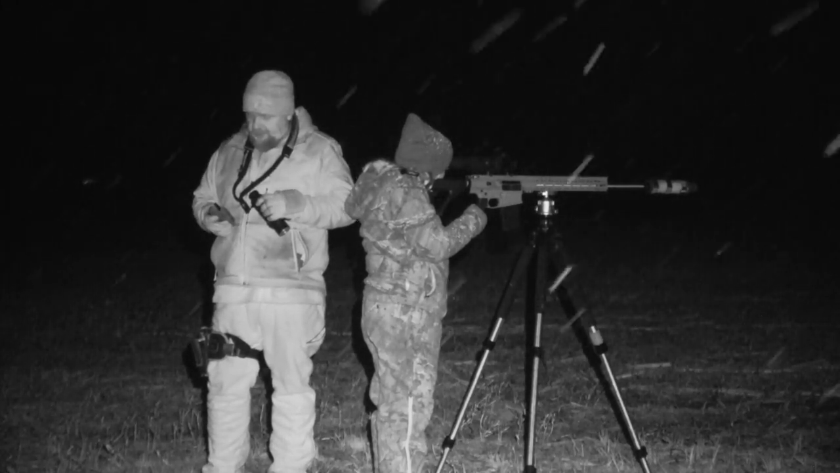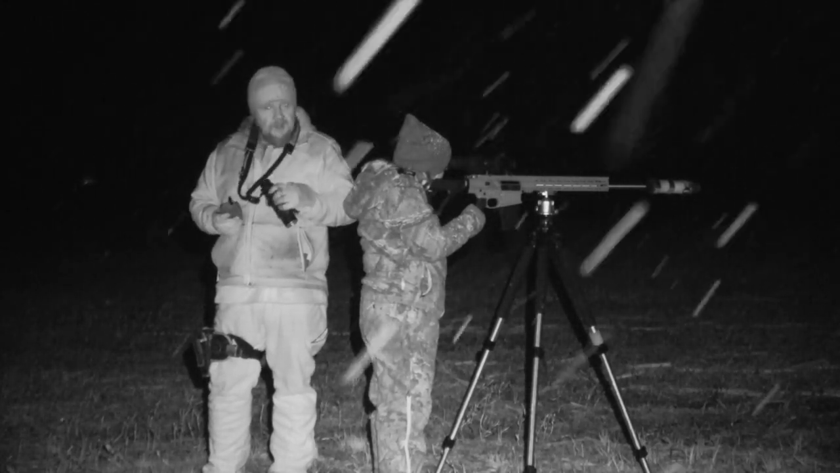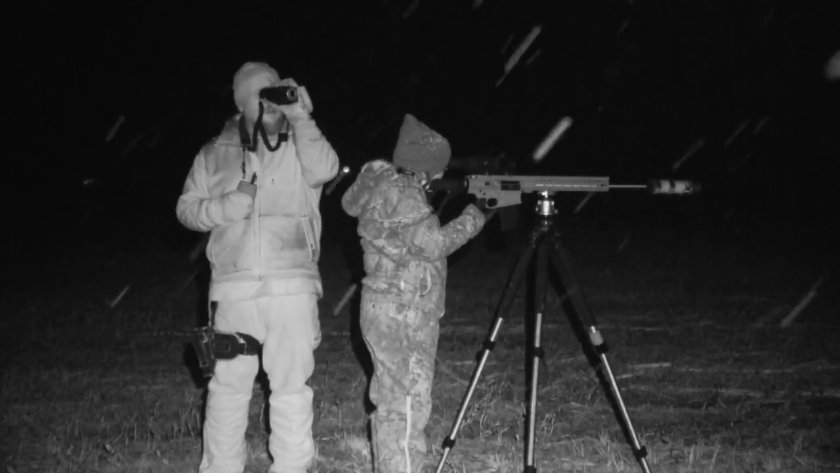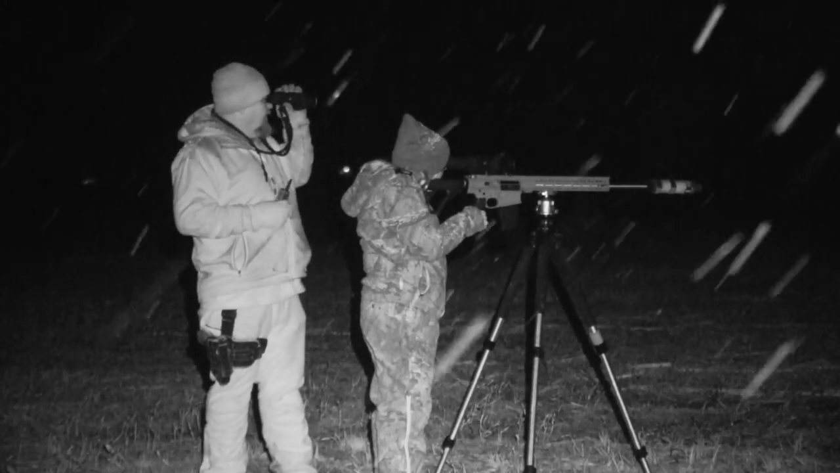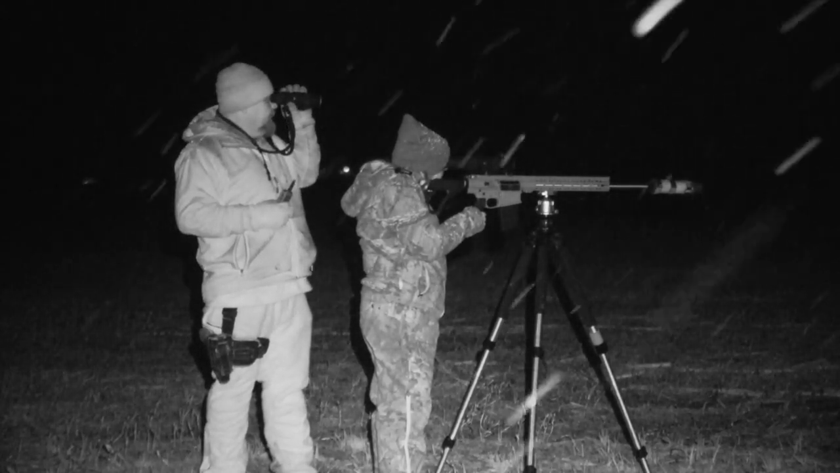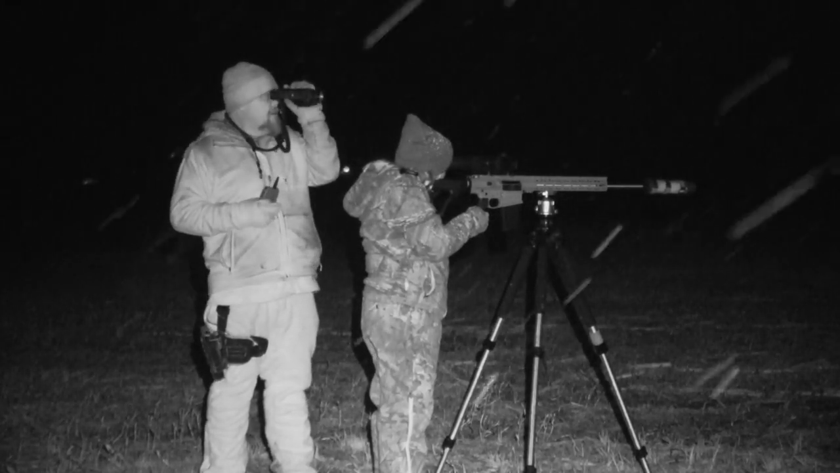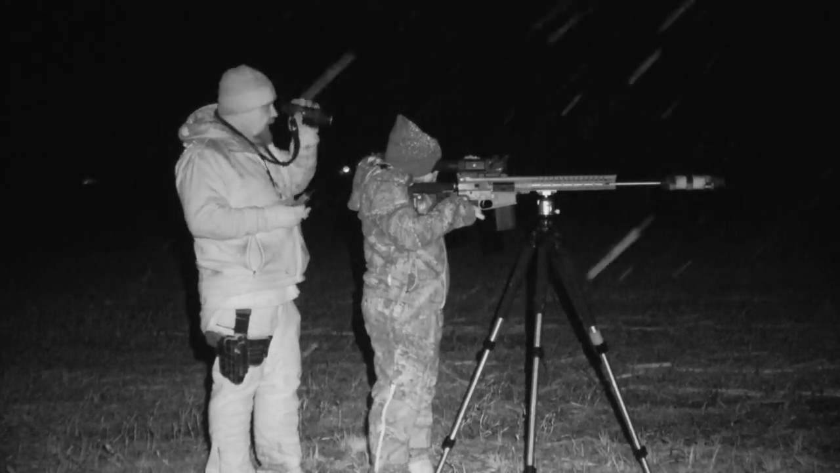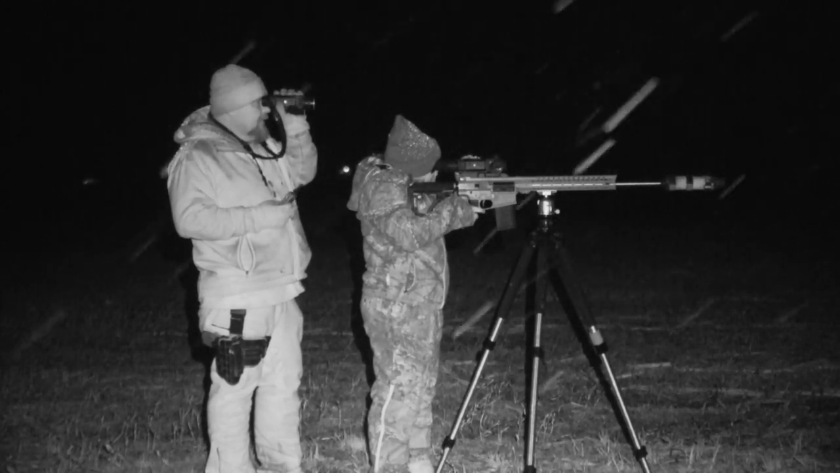Going to go to some coyote distress sounds here, just trying to imitate that there's a coyote in this one's area, and it's up to no good. This coyote's pretty occupied and just doesn't want to have anything to do with what I'm throwing at it, so I got to get a little bit more aggressive, turn up the heat on some vocalizations, finally get him to start moving.